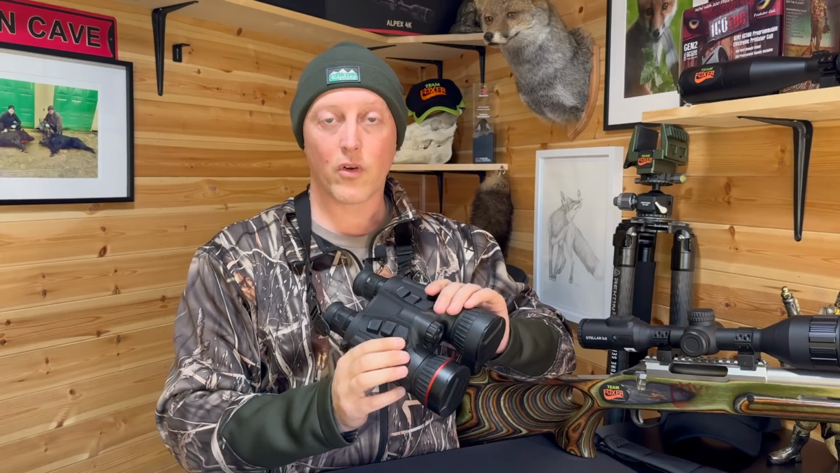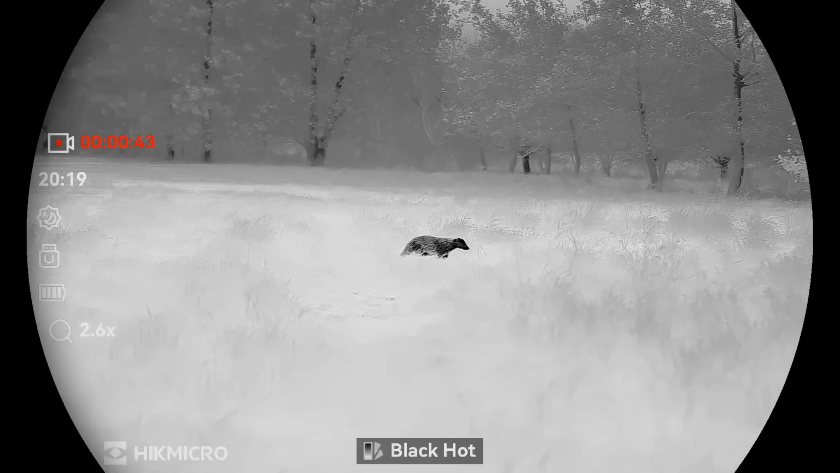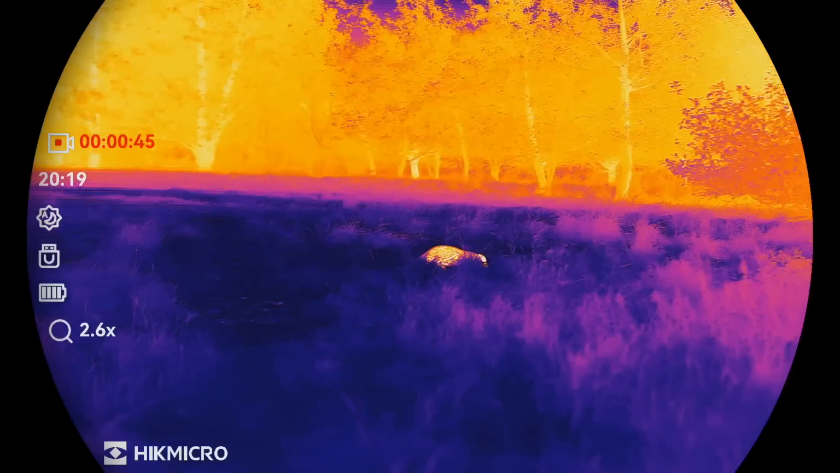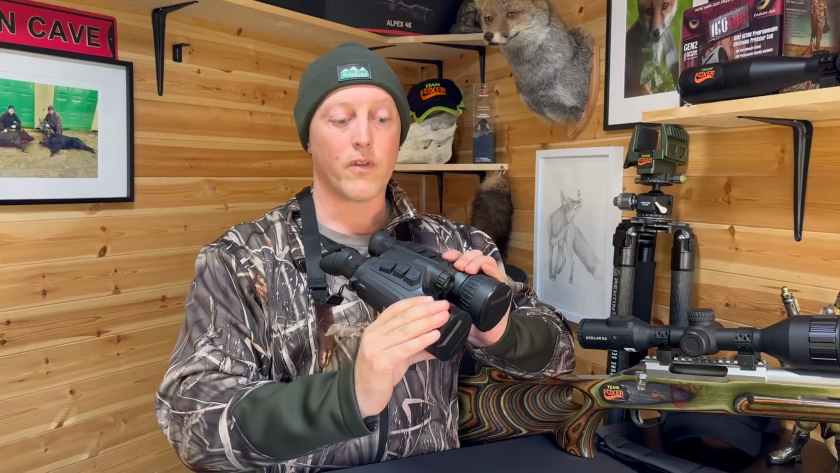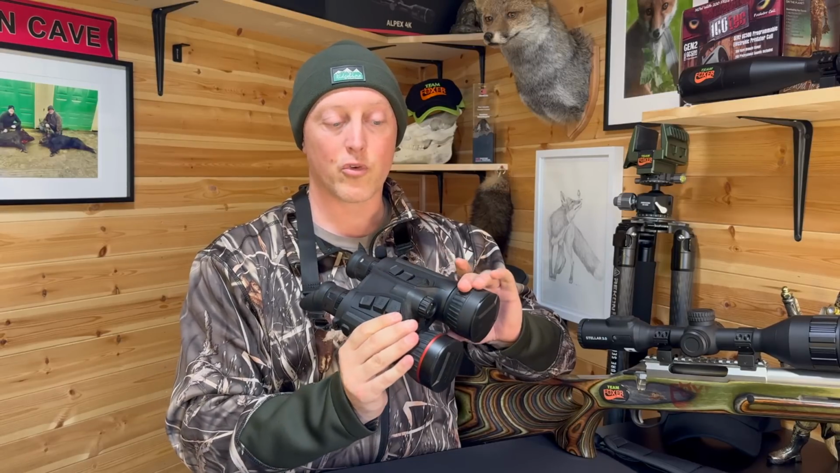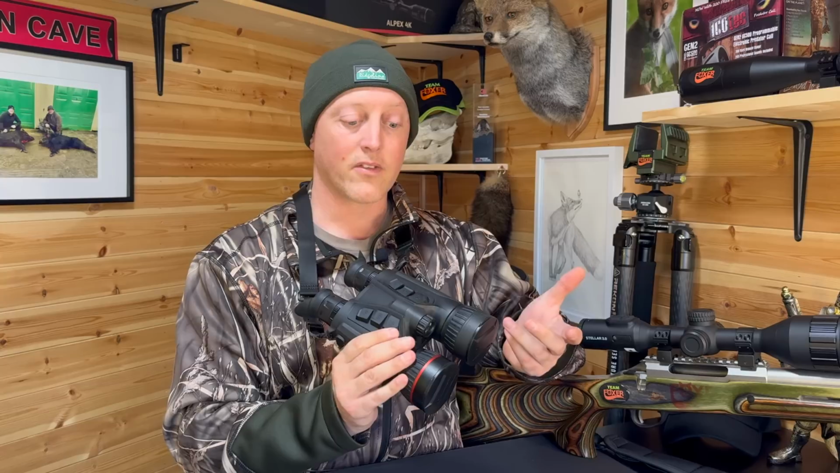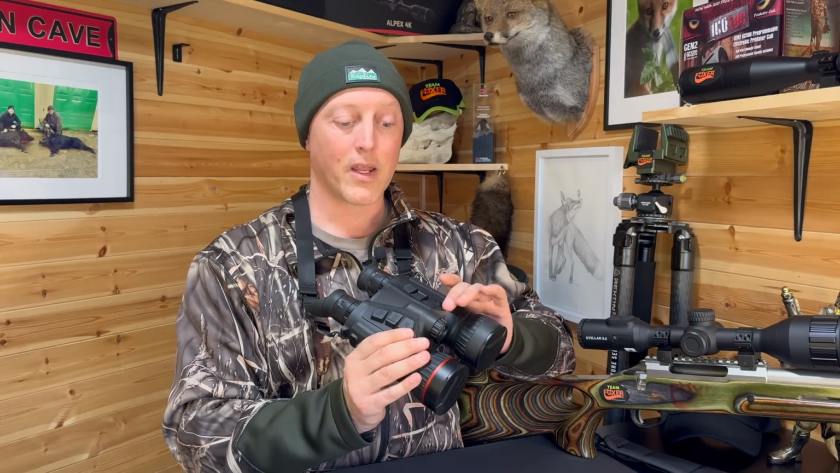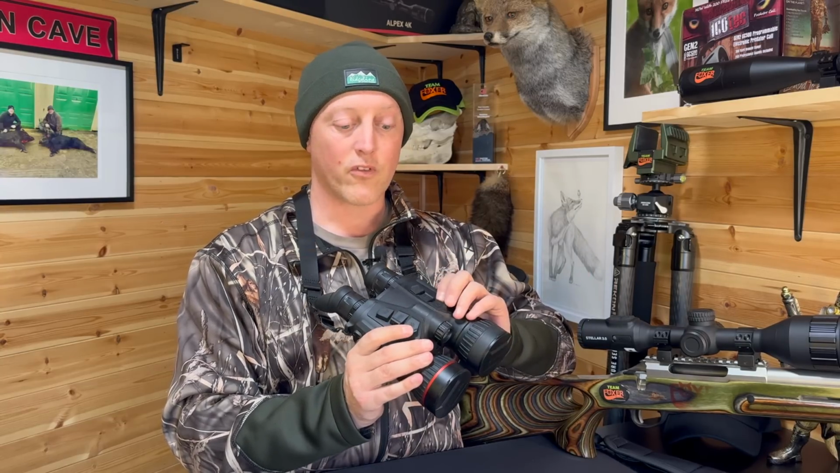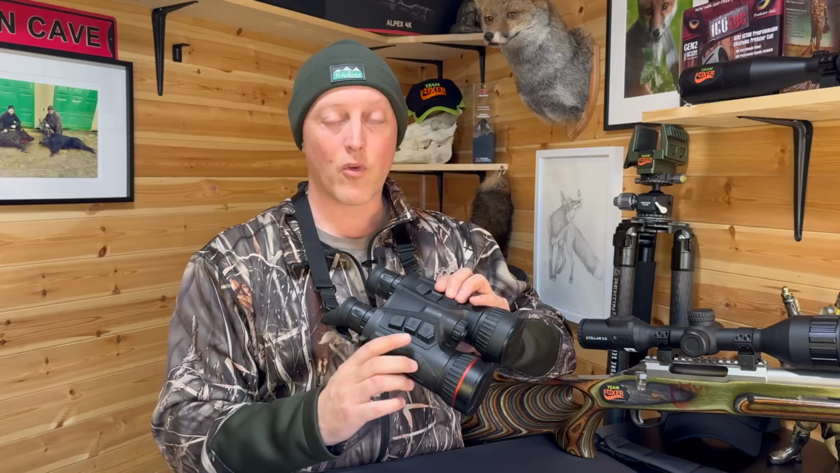Over on the right hand side you have the button to select through the different colour palettes, and this also changes it from the thermal to the optical channel. So on the thermal channel you focus using this ring here, and on the optical channel you focus using this ring here. You can set it so that it will automatically turn on your IR torch, but if you want to manually turn it on again, you can use the same button to do that. Further back from that, you've got the menu button.